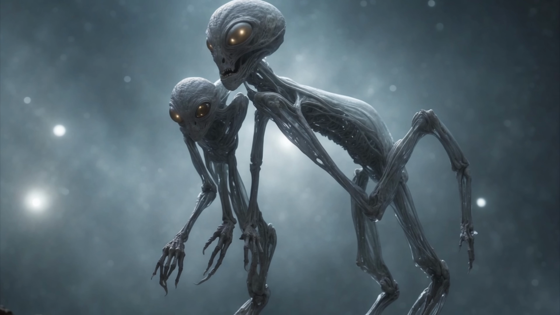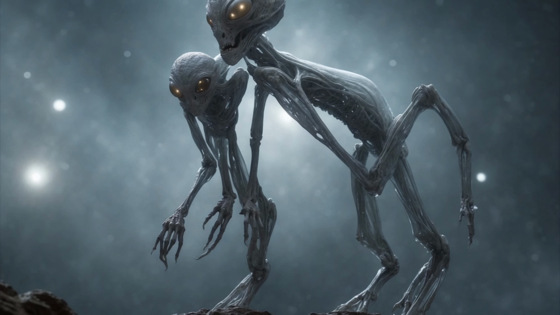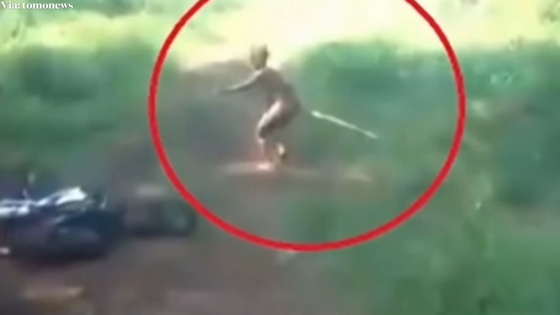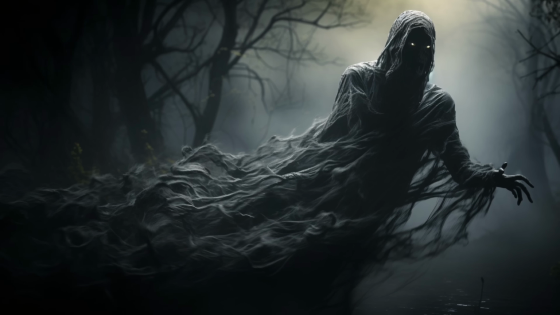Jumbies, according to legend, are evil spirits that roam there. They can appear as ghostly spirits and are believed to be able to shapeshift or change forms. They are similarly compared to the legend of the skinwalkers of the Navajo tribe.